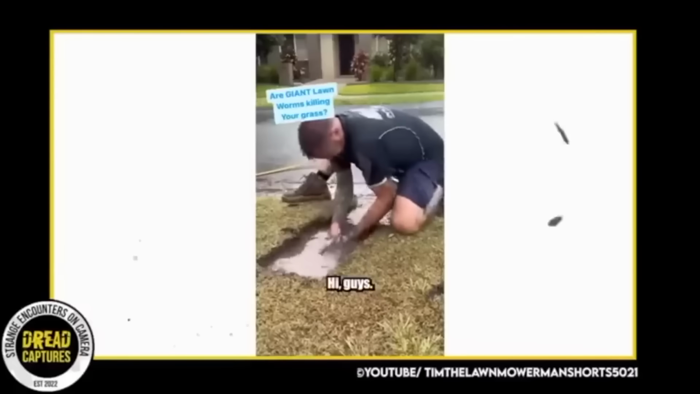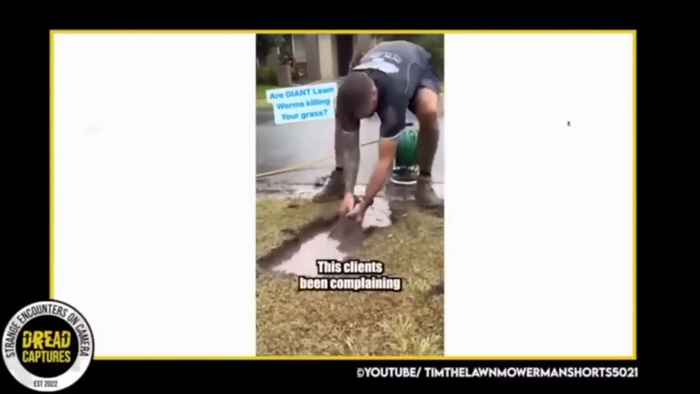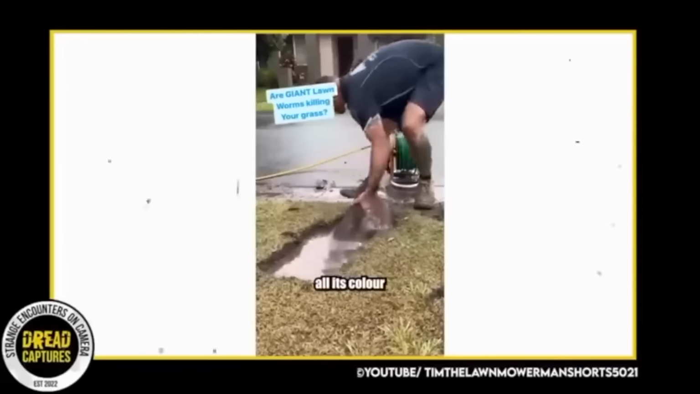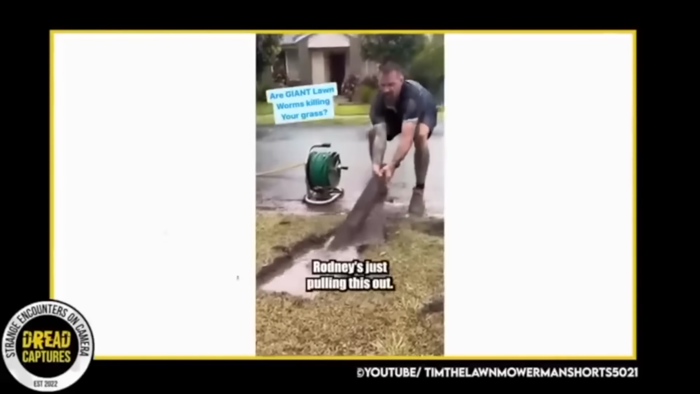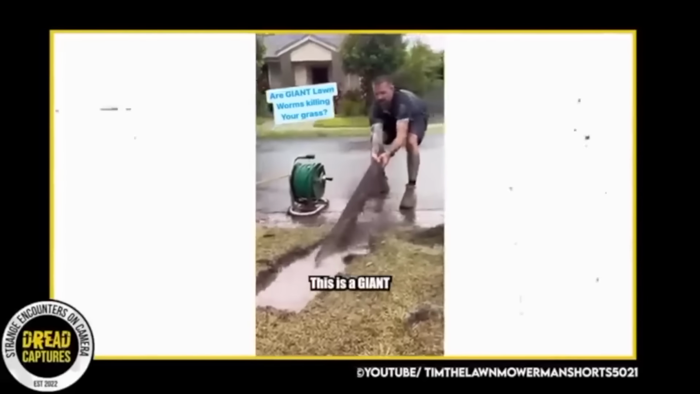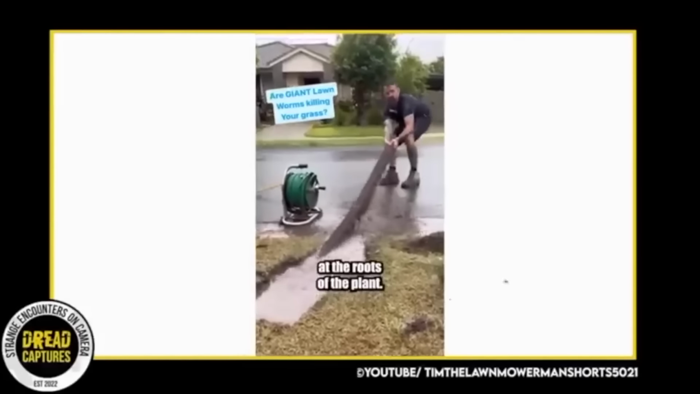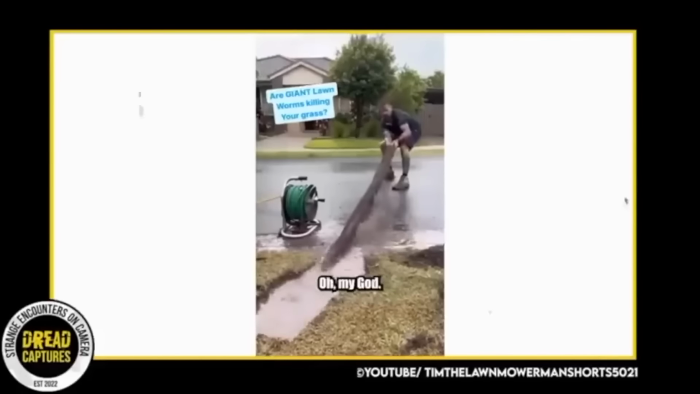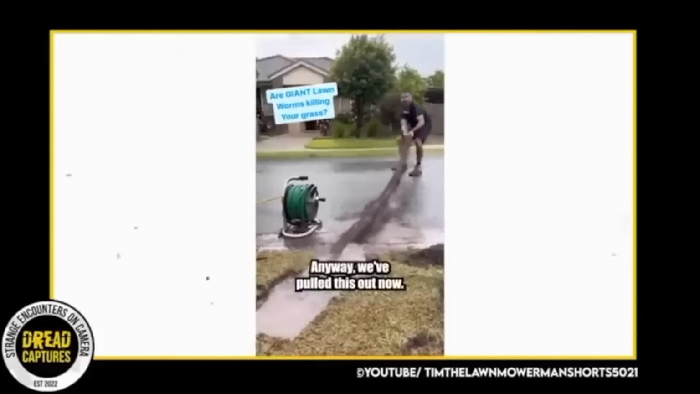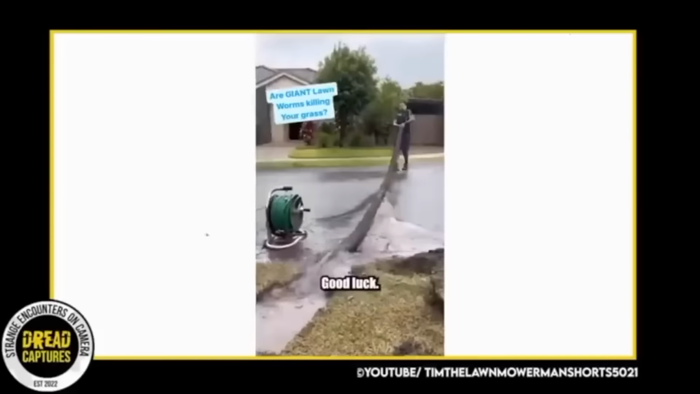Admittedly, this video blew my mind at first. I was hanging on the edge of my seat as he pulls this massive lawn worm out of the ground of this residential neighborhood. I mean, it looks like a freaking alien. This guy has the tail of it, and as you can see, it's gigantic. He walks all the way out to the street with it, and it's still coming. Now, I was late to the party, but most of you probably know this isn't a worm.